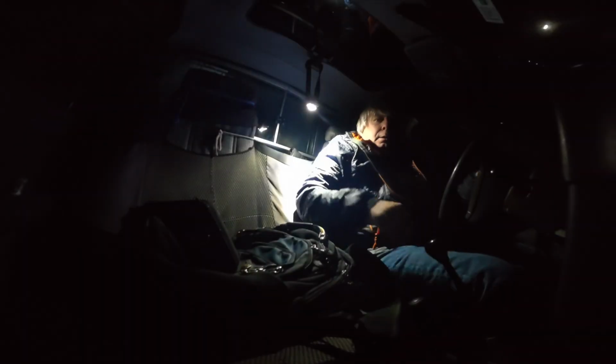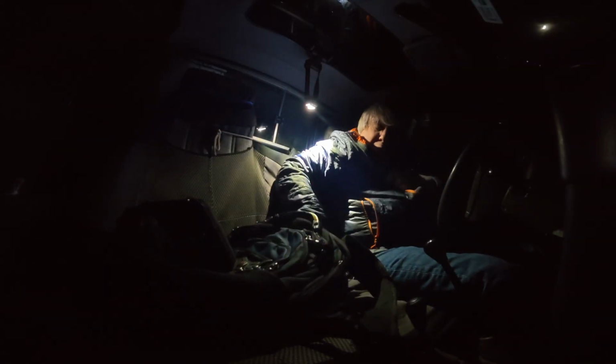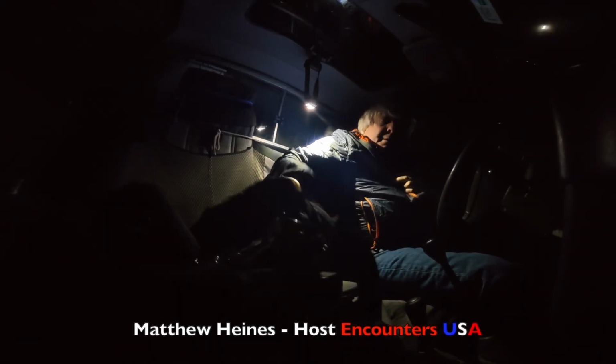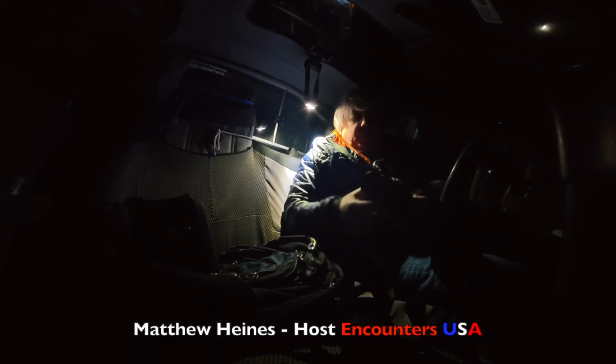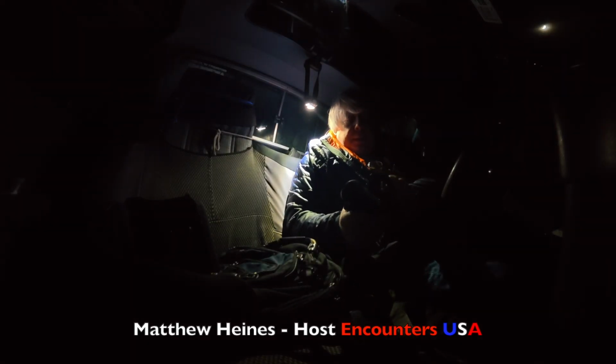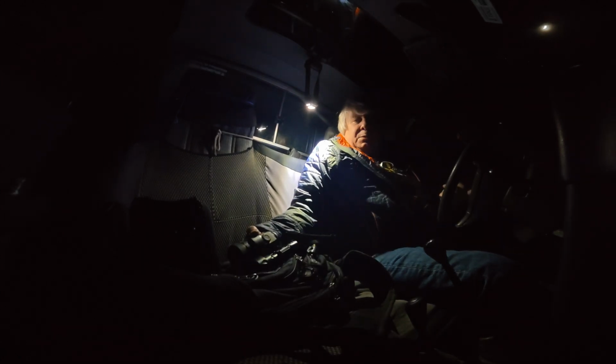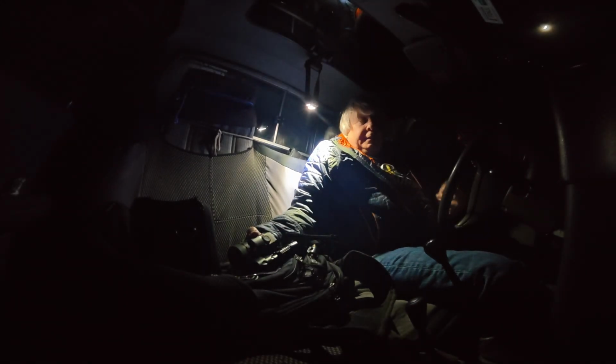All right, so I have done just about everything I could to get this SiOnyx to work. You see what it does, and there's just no way. It keeps asking me for a password to even connect it.